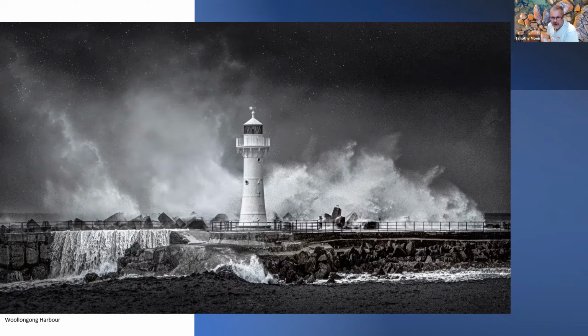You can then see the grain that's in the image. So reasonably dark because it was quite stormy. You had the big waves smashing up over the rocks, but you can also see that it is a longish exposure, because look at the water running over the edge to the left of the lighthouse. So just as you can get the different effects with your normal light for long exposure, you can also do long exposure in infrared, which is kind of cool.